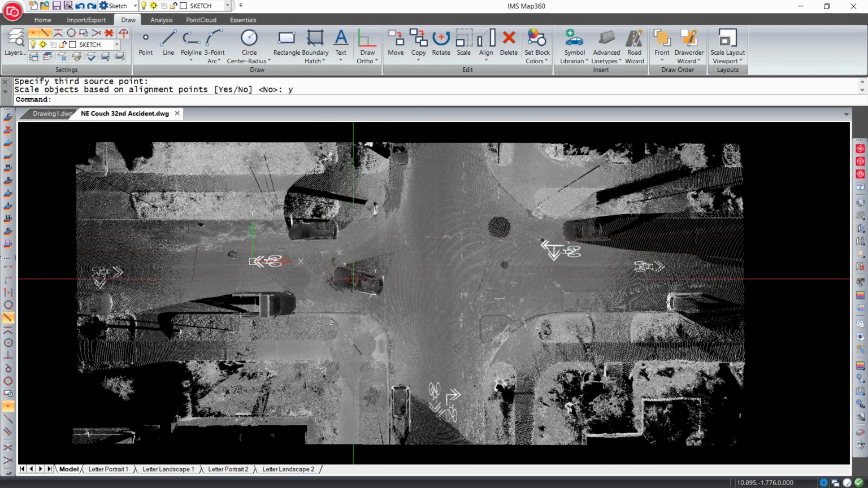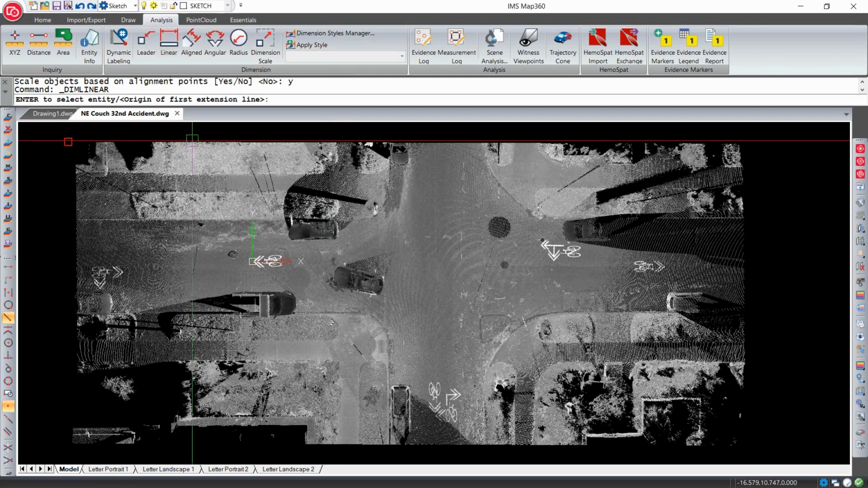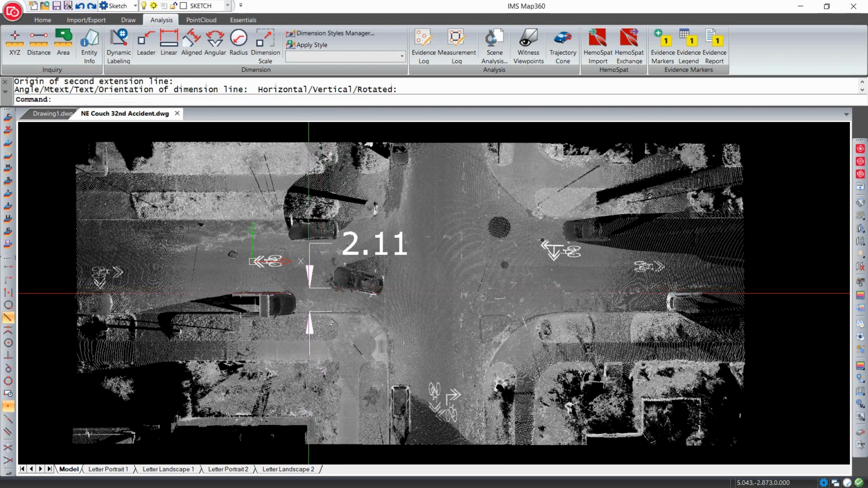I can simply say, where is this car? And do some analysis, measurements, leader lines, straight from a curve point and to the car. And start doing whatever I want right on top of this point cloud. This is what I'm talking about as a rapid deliverable.